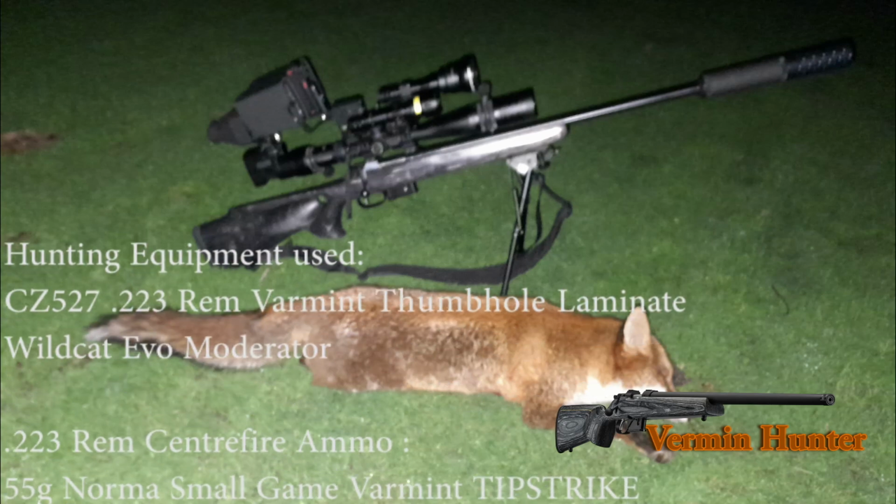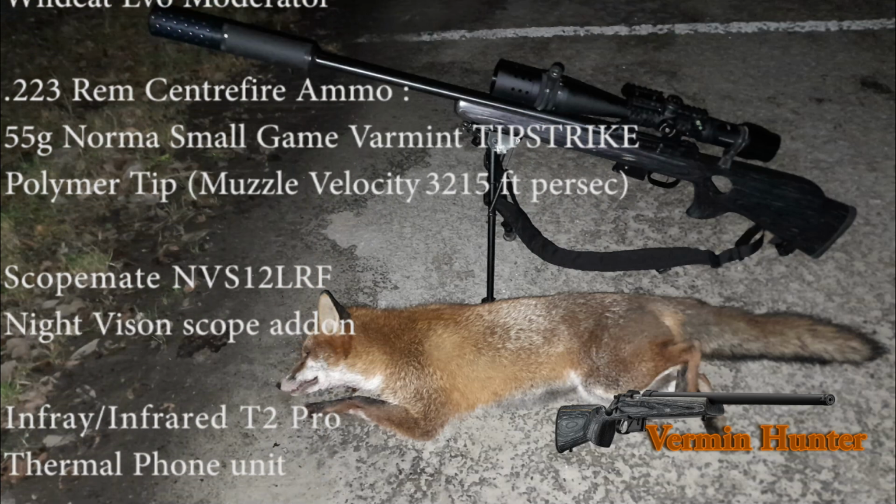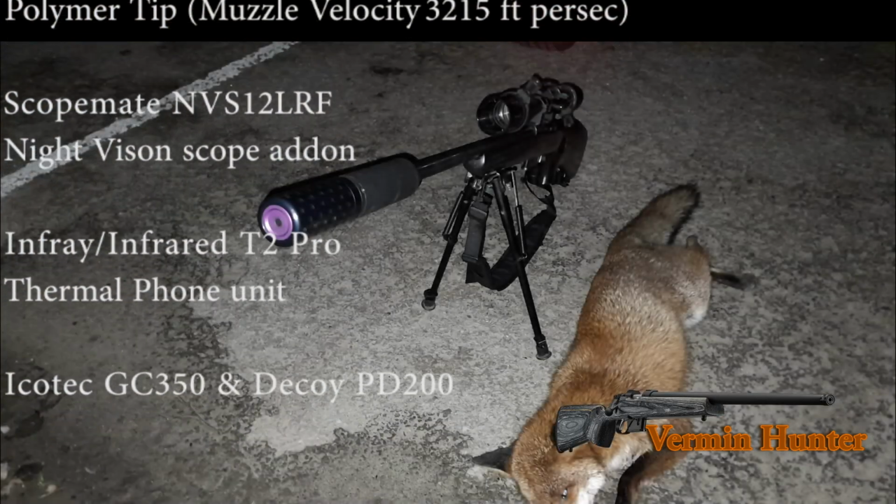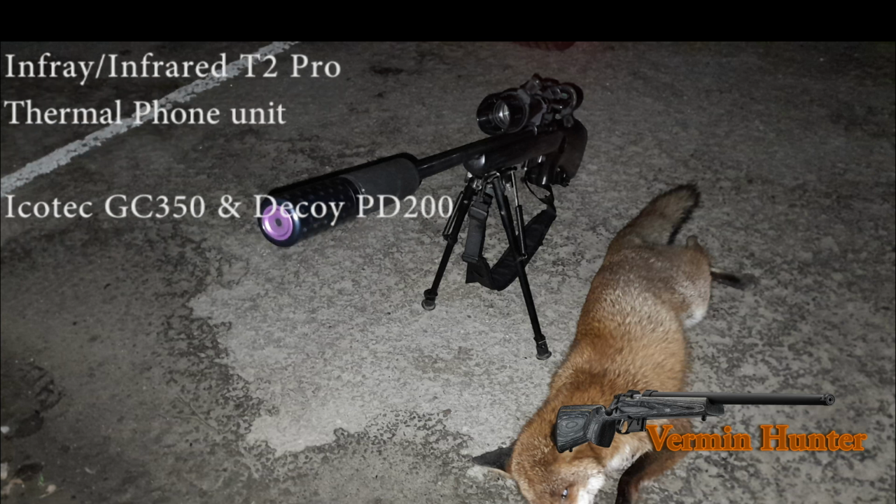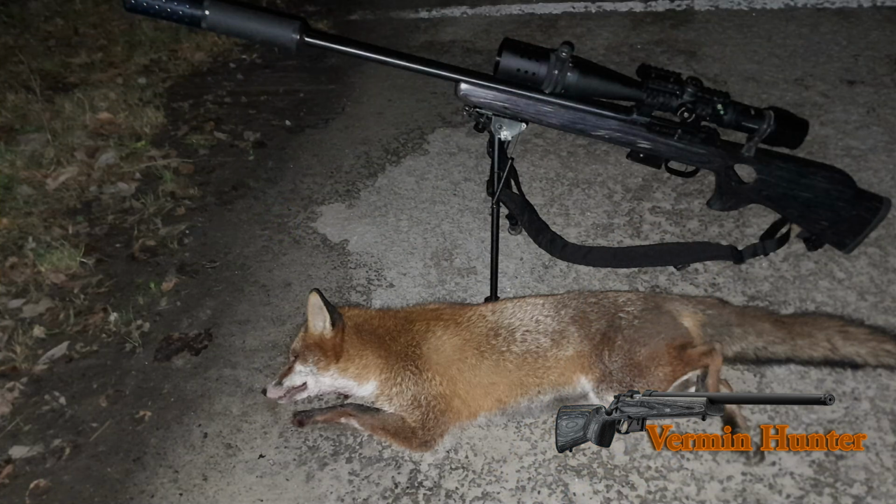The Scope Mate MVS12 LRF night vision scope add-on, combined with the InfiRay T2 Pro thermal phone unit, and finally the Icotec GC350 and the PD200 decoy that's slaved to it.